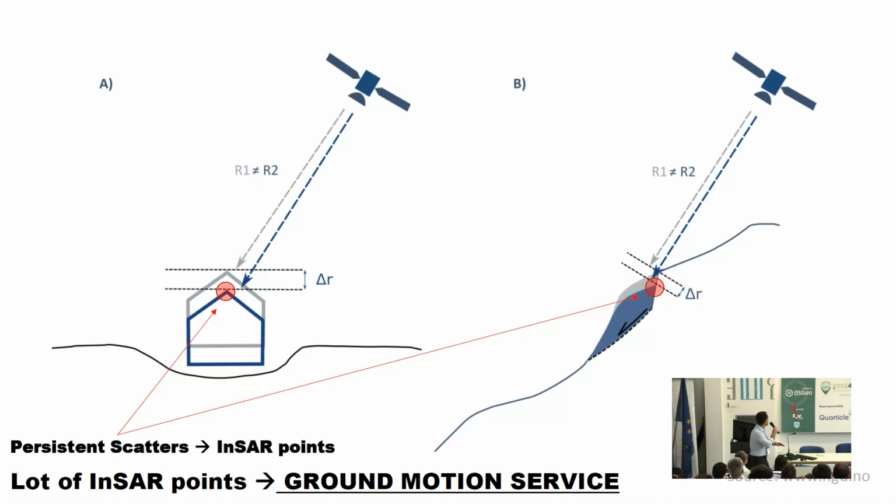So if we have persistent scatterers, some points that are stable over time, you can do a time series analysis. And if we say that we have Sentinel-1 A and B from 2015, you can actually do that for the last 10 years. And we can call that InSAR points.